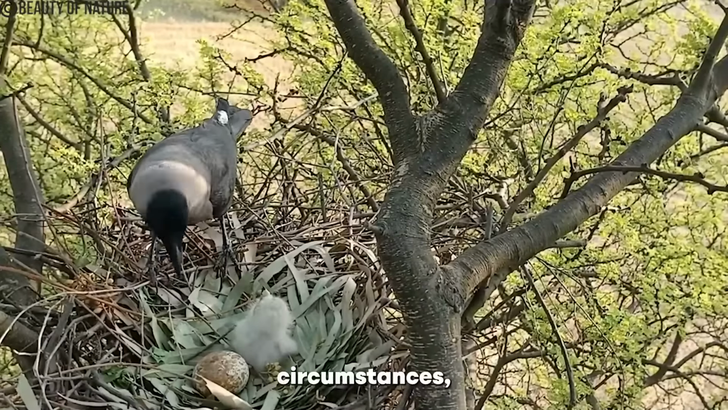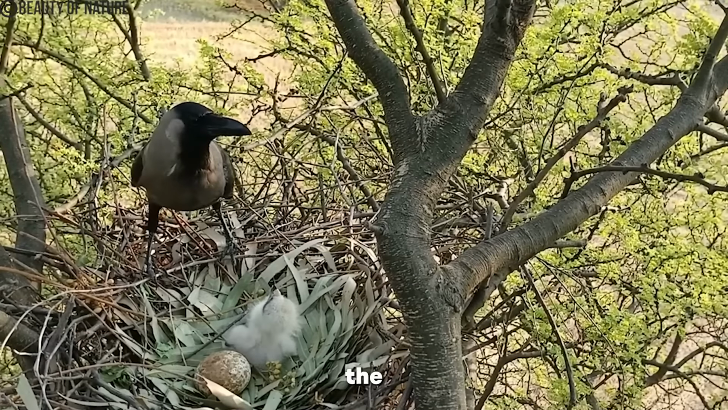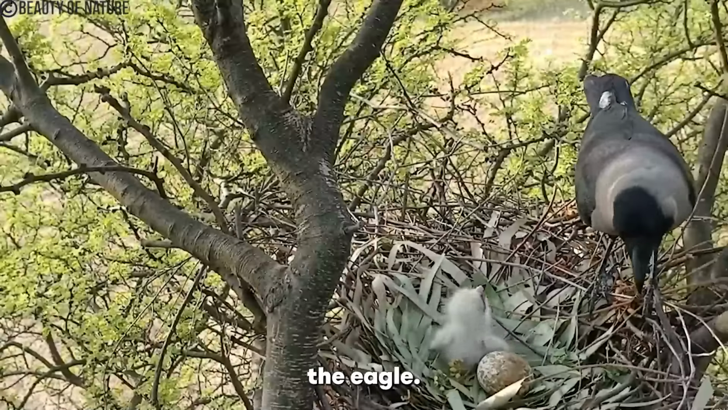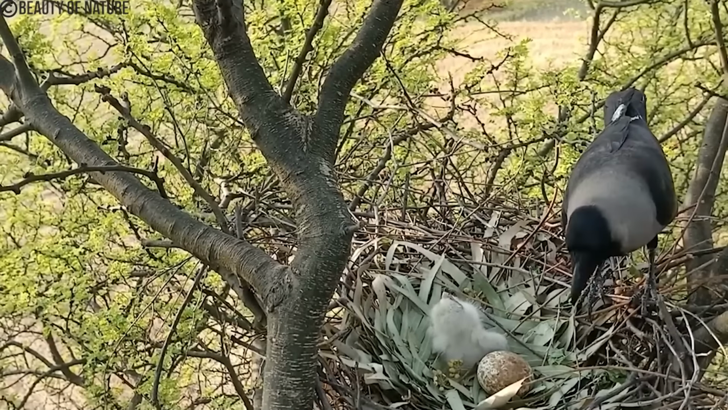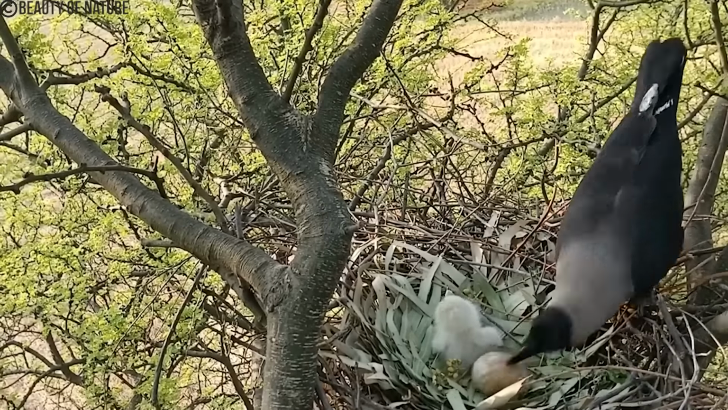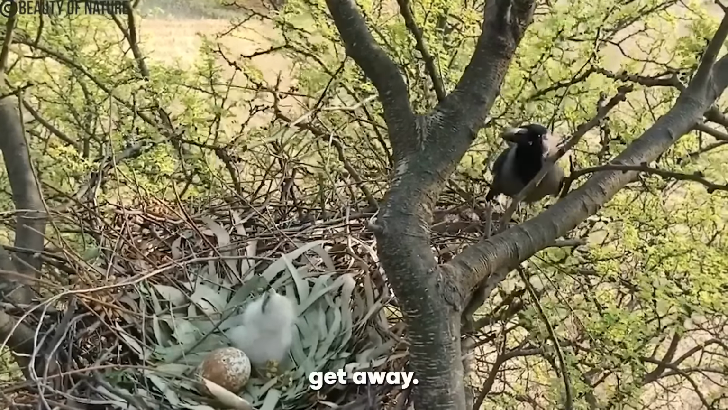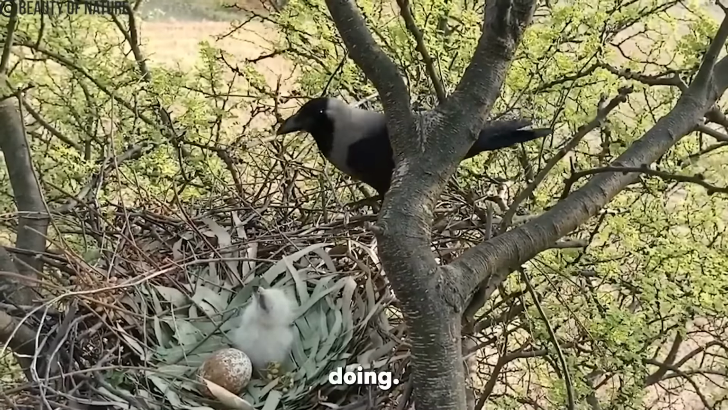In normal circumstances, a crow wouldn't dare go up against an eagle. If anything, bald eagles are the ones known to kill and eat crows. So this big guy is about to get some revenge on the eagle. The crow needs to be careful though, because if the eagle gets a whiff of what's happening, it's not going to let the crow get away. But the crow is smart and knows exactly what it's doing.